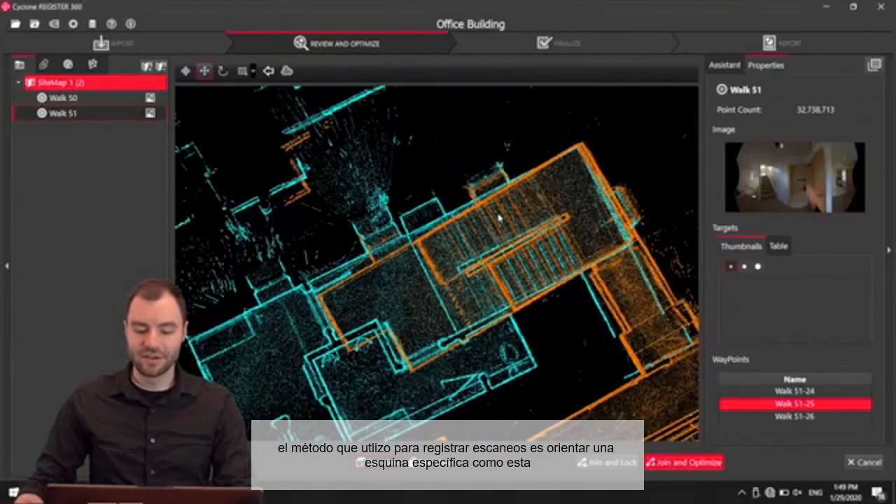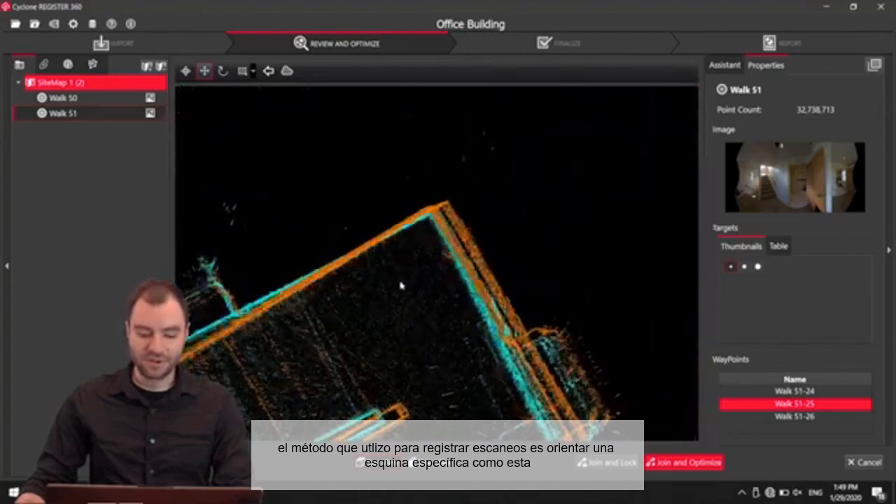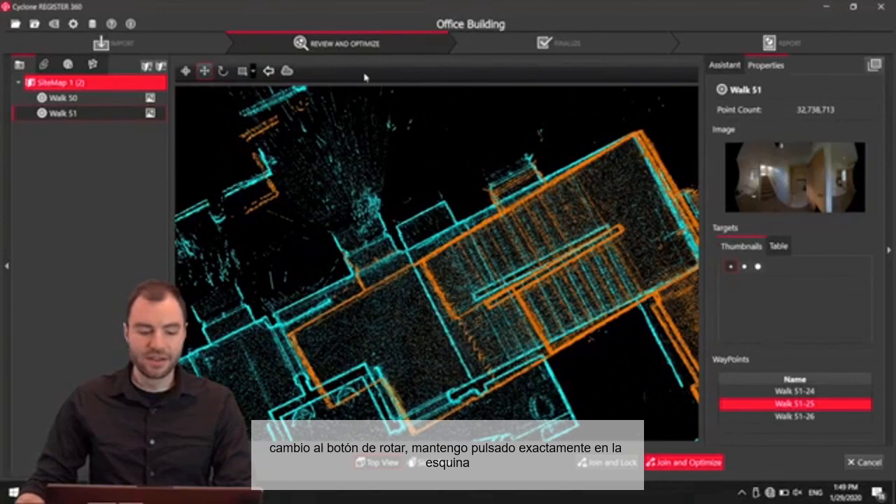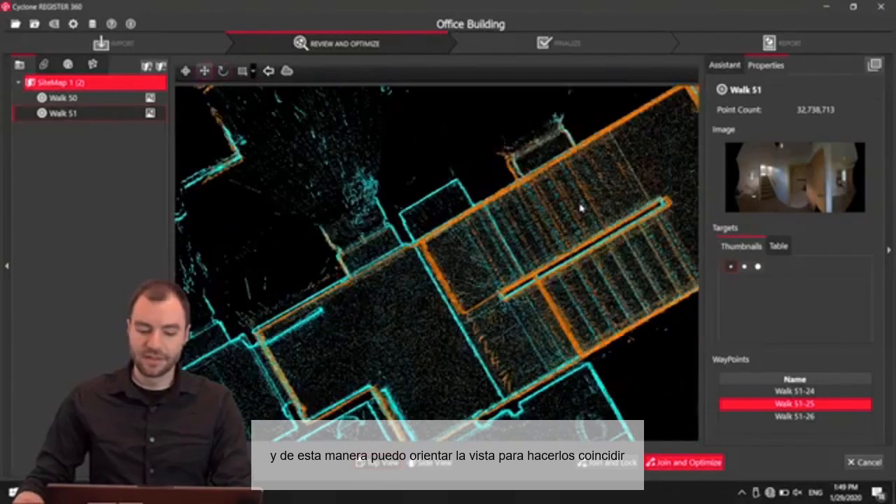My method of registering two scans together like this is to orient one specific corner like this here. Then I can zoom out. Now I can toggle over to my Rotate button, click and hold on that exact corner, and now I can drag away and rotate this scan so it lines up a little better. That looks pretty good right there.